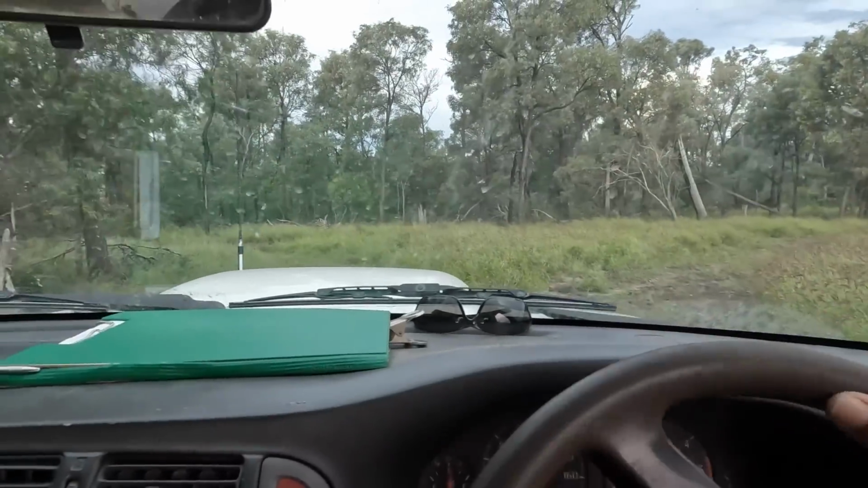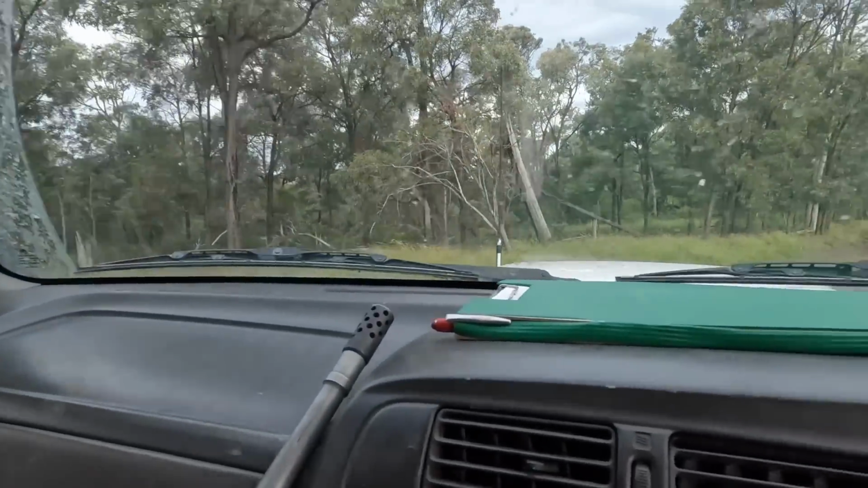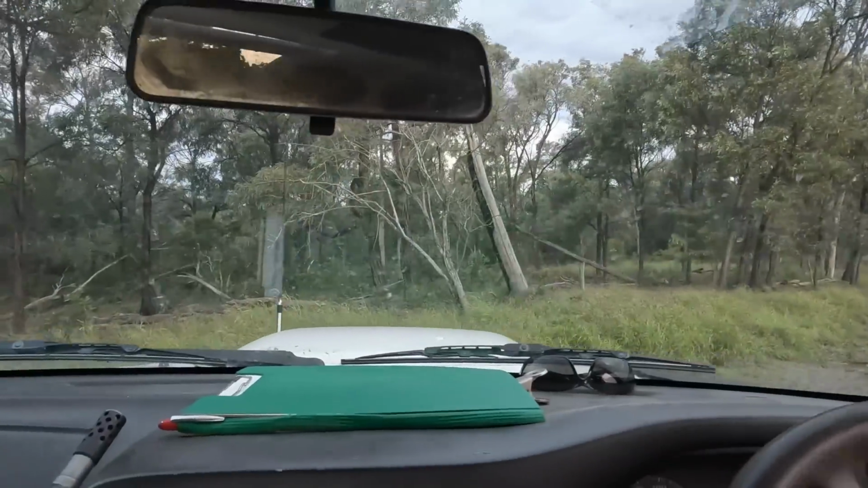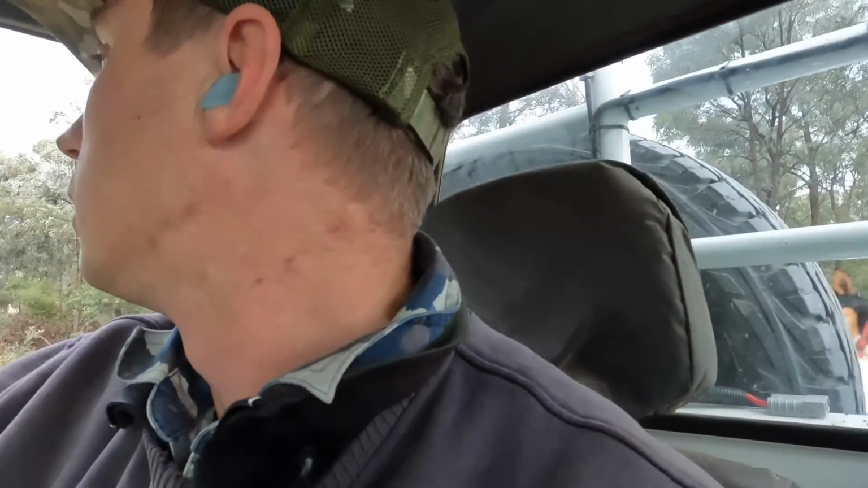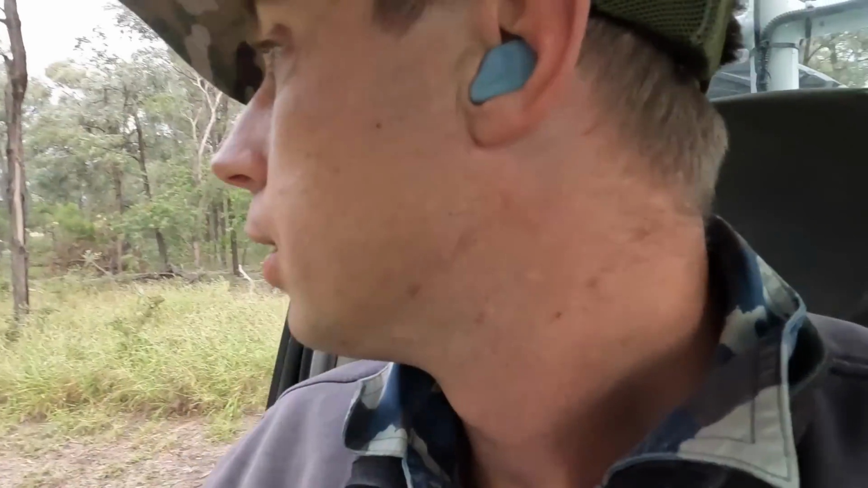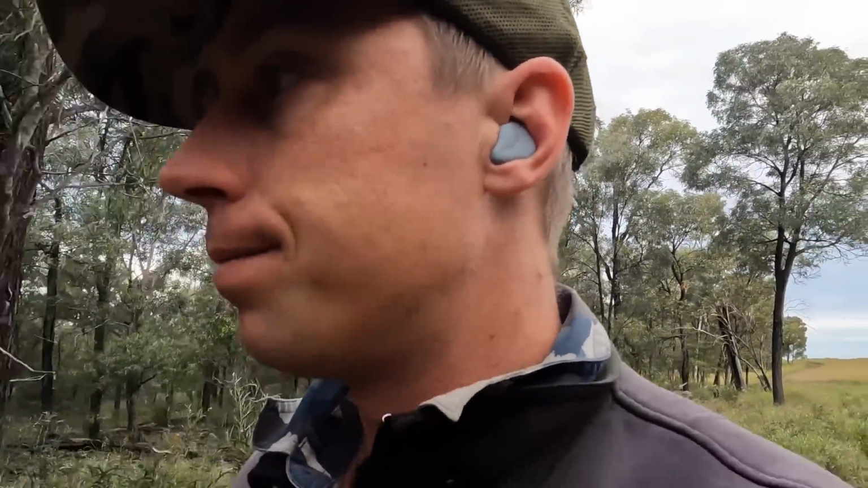So, I'll poke around and get a few traps in the ground, I think. It's been a while since I've had any traps in. I'll just see if there's any tracks. The trouble is there's a lot of cattle been around here, so I have to be careful how I set them so as not to let the cattle wreck them all.